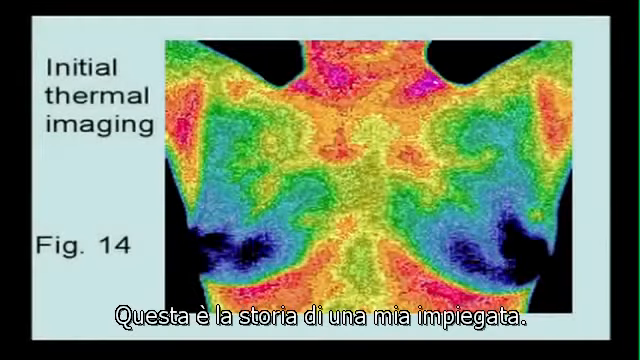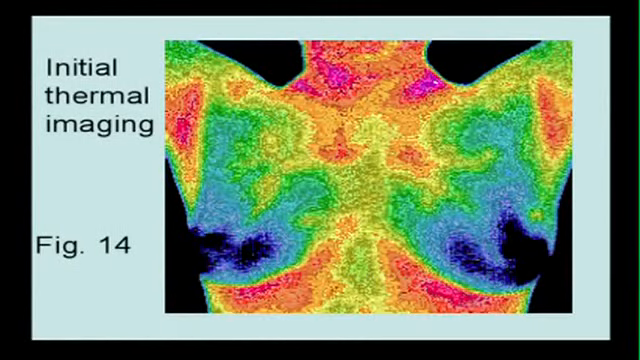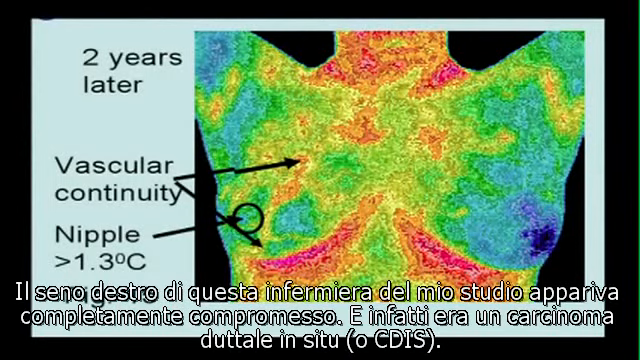That's a completely normal thermogram. She happened to be one of my staff. All my staff are female for some reason. When I got the camera, everybody had thermograms done. 2 years later, I suggested we do them again, and we got a nasty surprise in this nurse. She had a very nasty-looking right breast, typical of a DCIS, a ductal carcinoma.